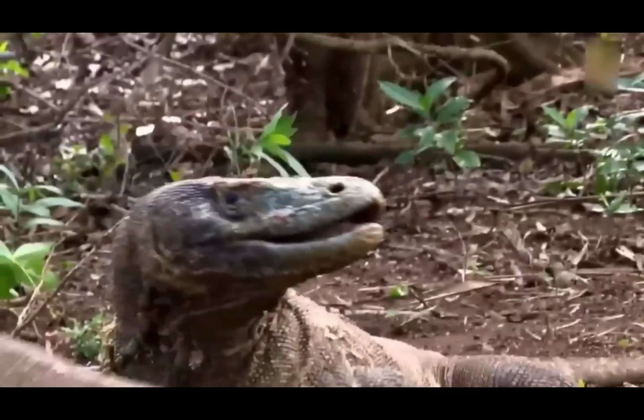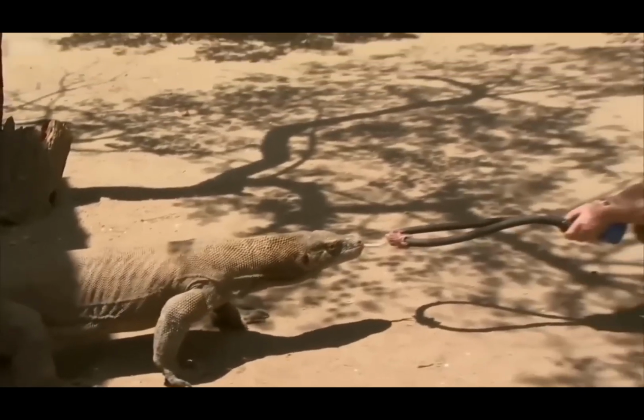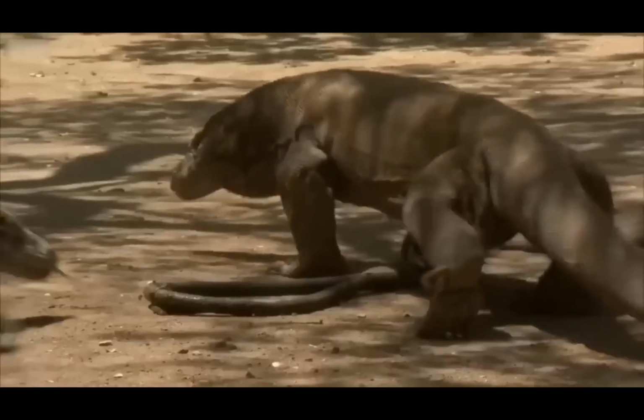Due to the loss of habitat, the numbers of these dragons started to decline, and then they were taken in captivity. Currently, there are approximately 3,000 Komodo dragons still being held in captivity for safety's sake.